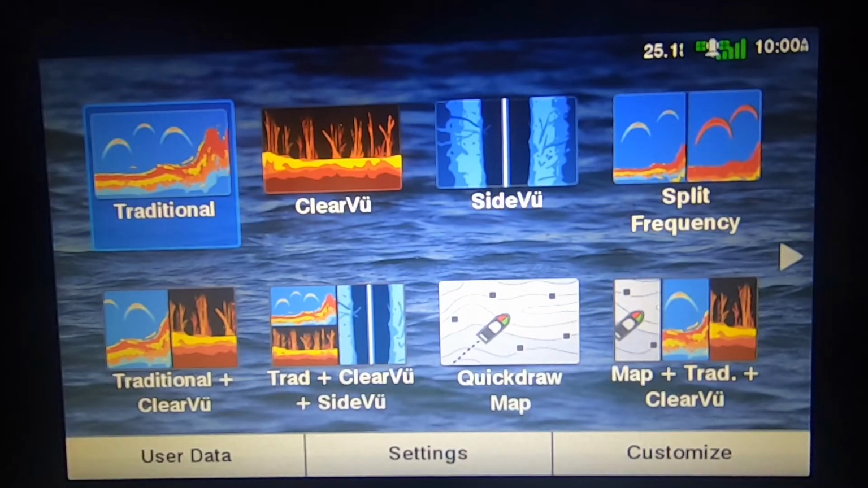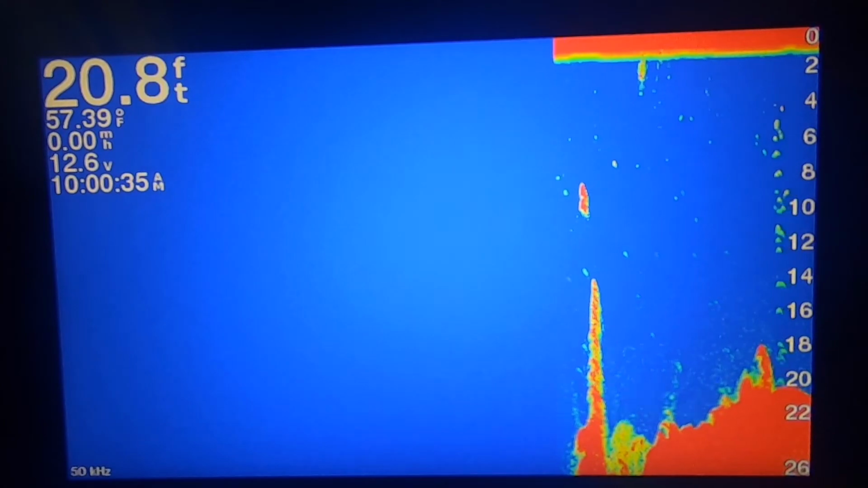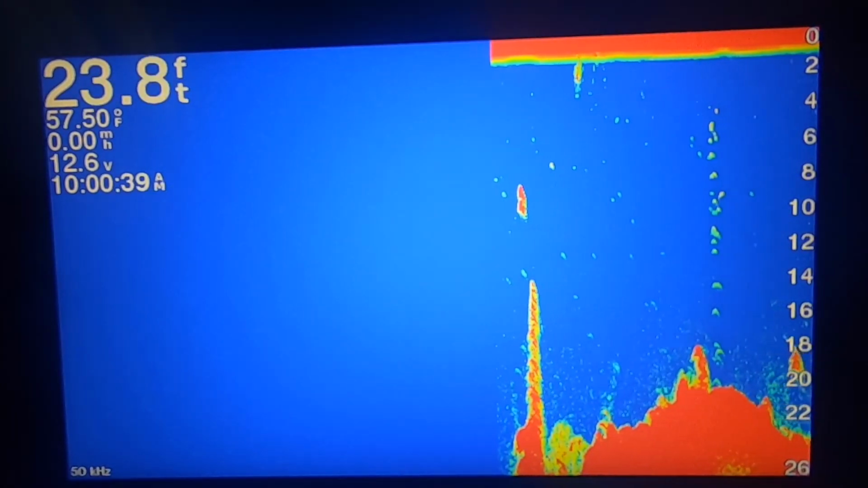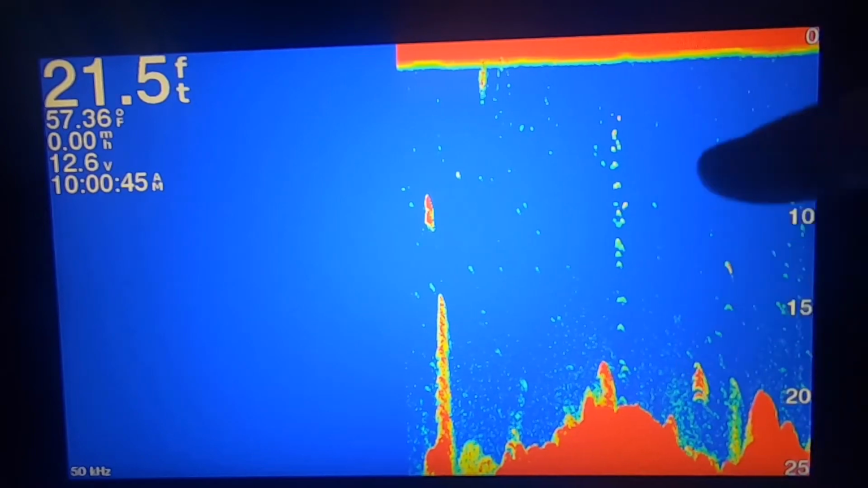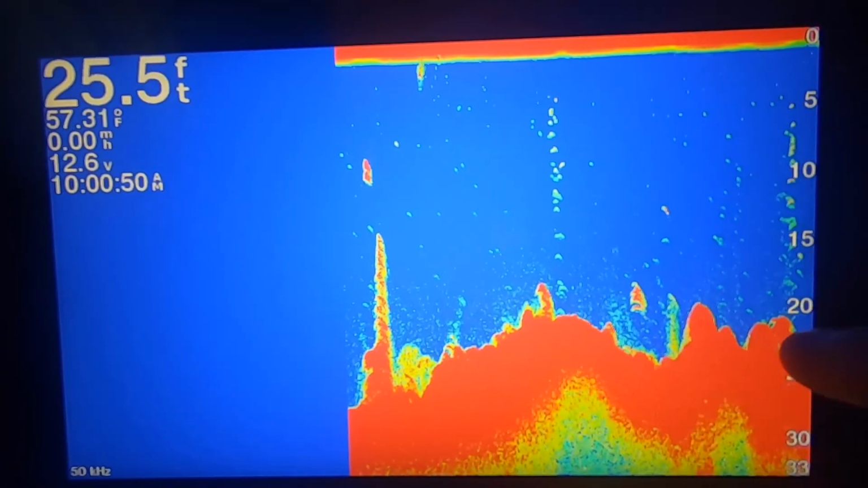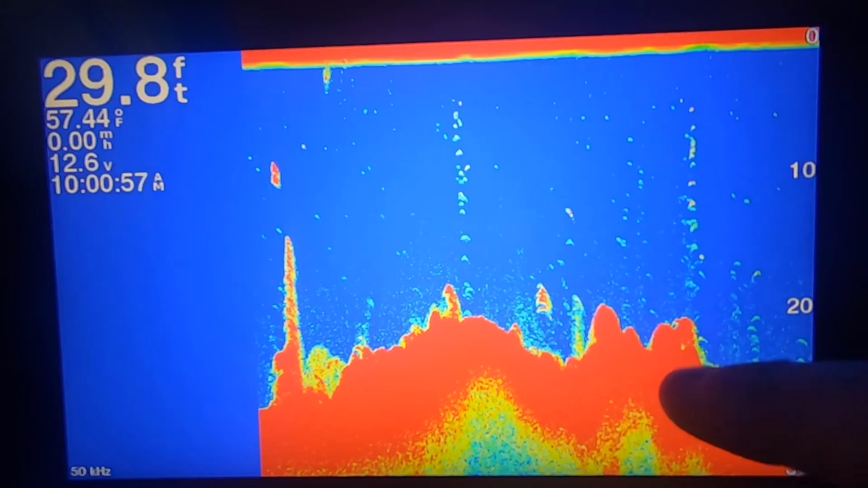So right now it's on traditional. This is the traditional sonar, and I do have it set on the classic blue for the sonar. For those people who've never seen a fish finder before, all the blue here, that is the water. These red objects down here, that's what the transducer is seeing. These are all solid objects that it's picking up on.